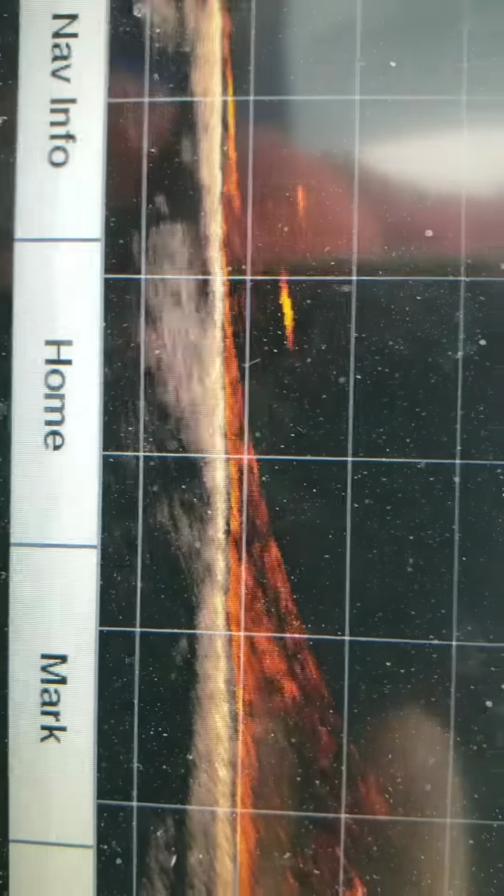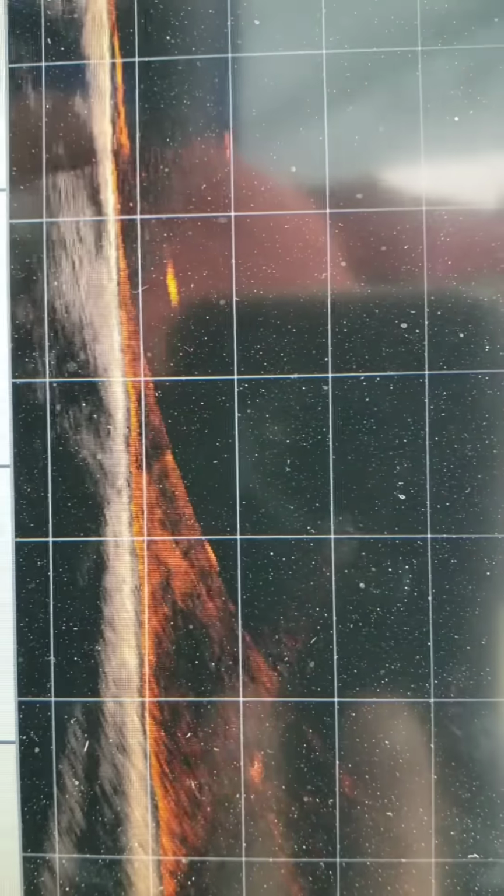Now it looks like there's 2 fish underneath there. They kind of met. But nothing's chasing yet. So he's not very active right now, that trout, versus the other one that went up for it when we had 8 of them on the screen.